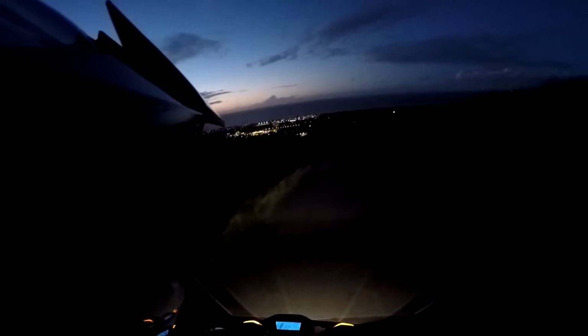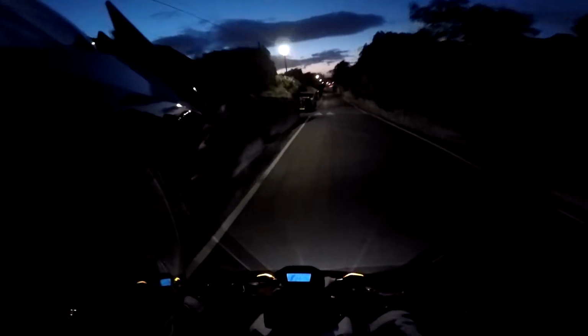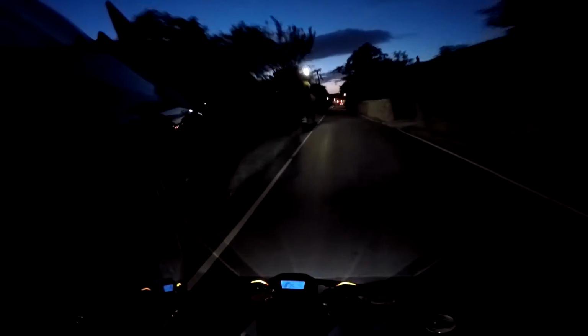Anyway, that's enough of that. Now to go back down. Well, it suddenly went dark quick. Scary. Sort of speed bumps, are they? They make you get all scared for it, and then it's just basically straight over.